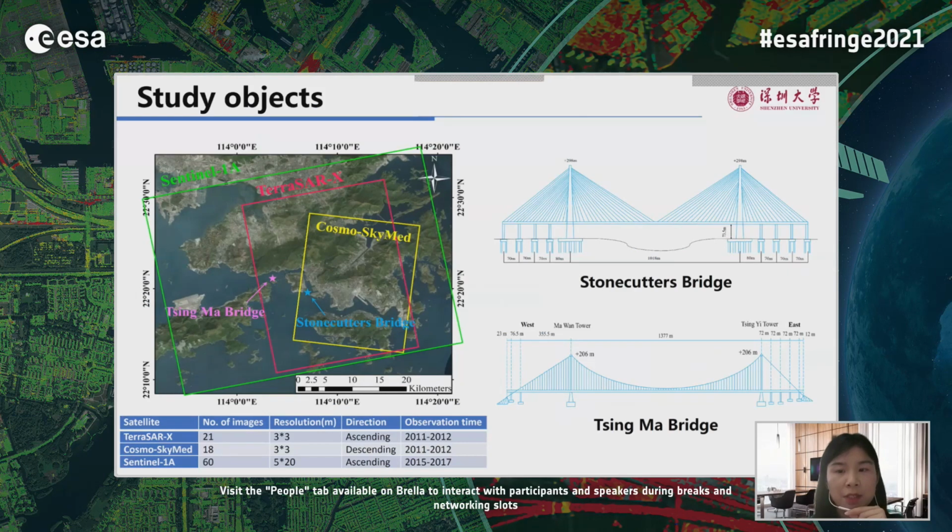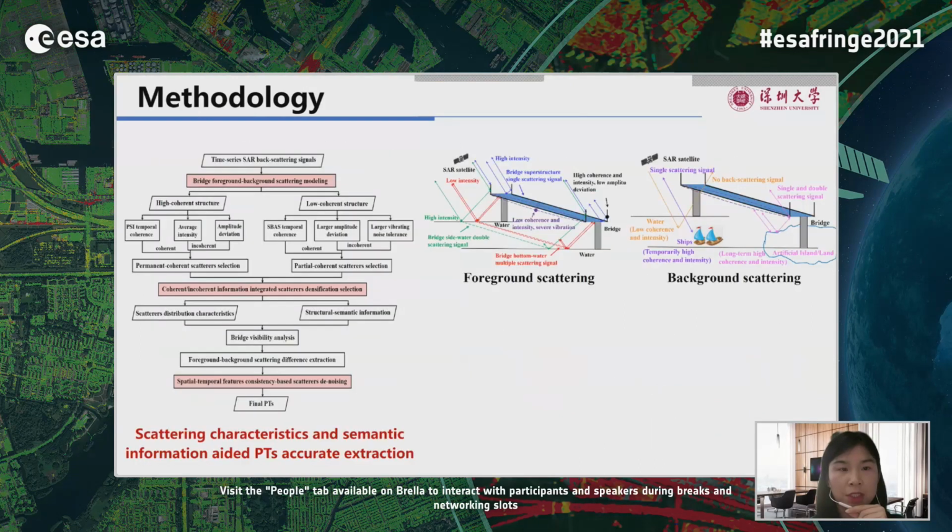In this study, the Stonecutters Bridge and Qingma Bridge in Hong Kong are chosen as our study objects. The ascending TerraSAR-X and the descending COSMO-SkyMed images acquired from 2011 to 2012, as well as the Sentinel-1 images from 2015 to 2017, are processed in this study. These are the coverages of the 3 datasets and the static structures of the 2 bridges.